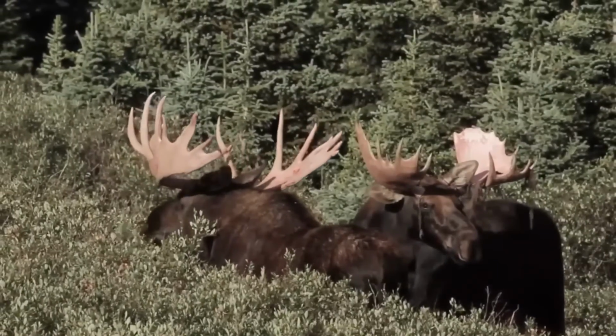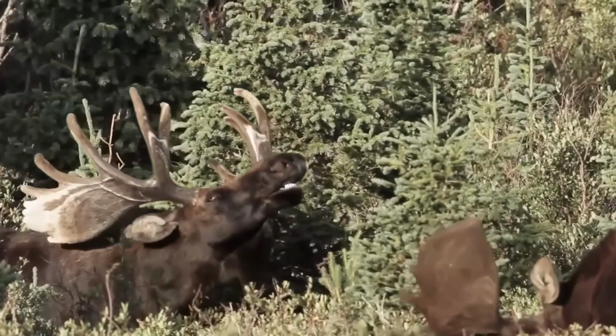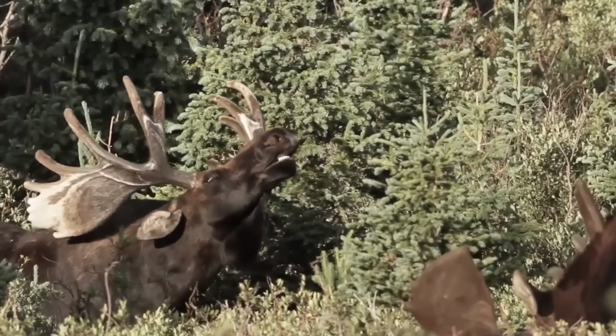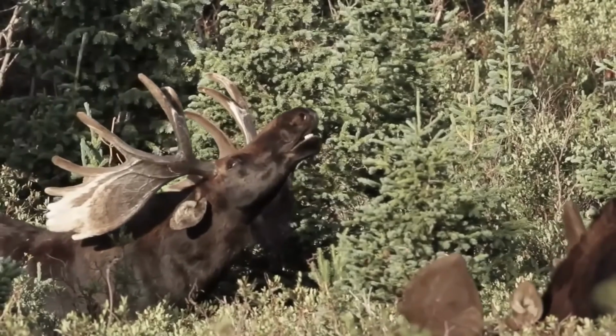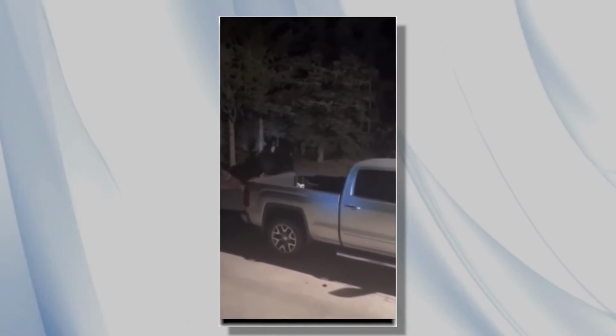The spars are usually short-lived, high-intensity pushing and shoving matches. I'm sure everyone watching this has seen a deer in rut, and maybe even elk, but have you all seen bull moose in rut? Well, this video shows just that: two bulls square off in a Colorado man's driveway. The sound their antlers make is incredible.